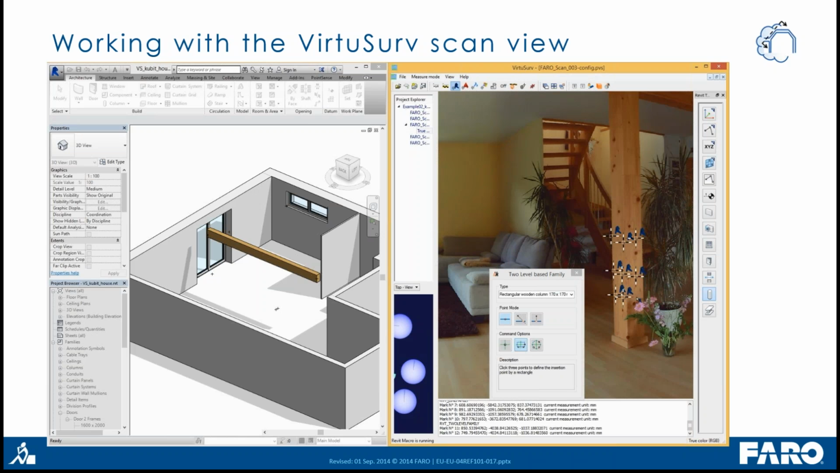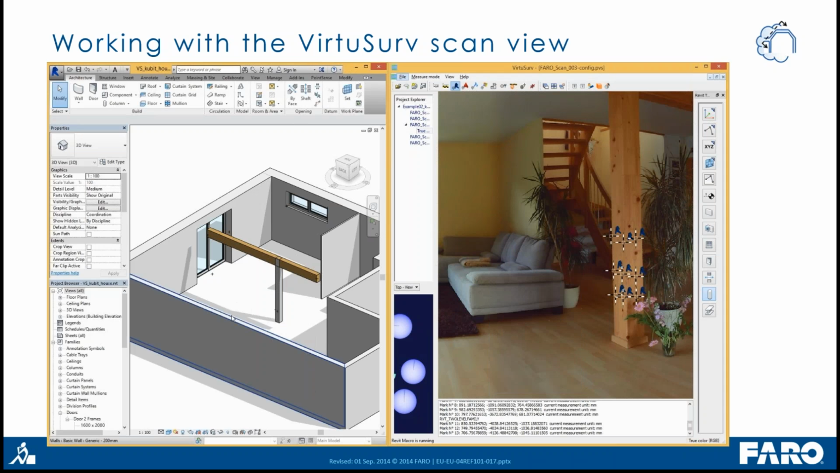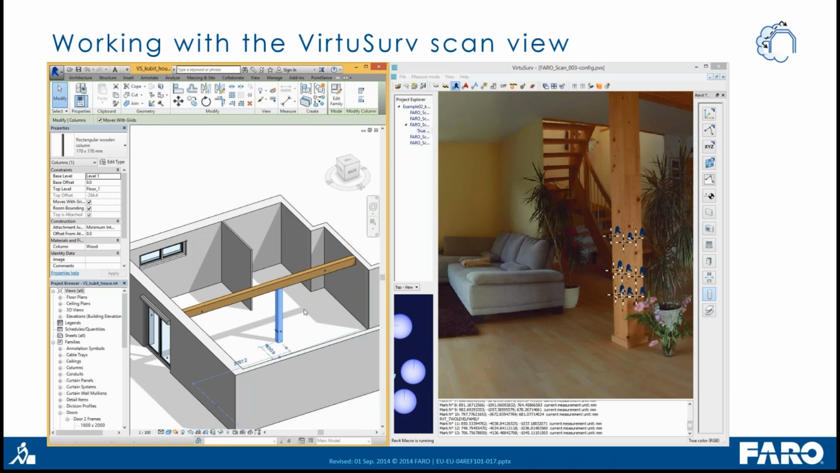And now we have a nice Revit project, and with some modifications with the standard Revit tools, we can adjust this beam to connect to the walls or also connect this column to the beam. Perfect.